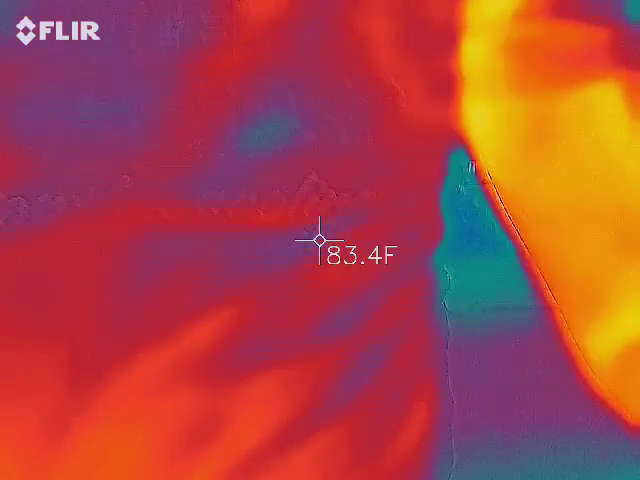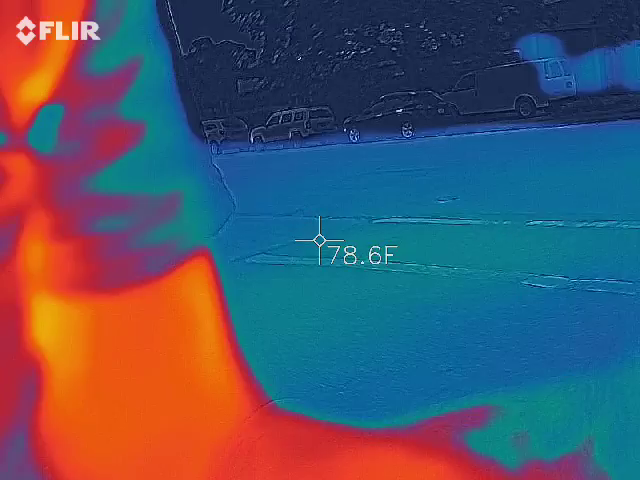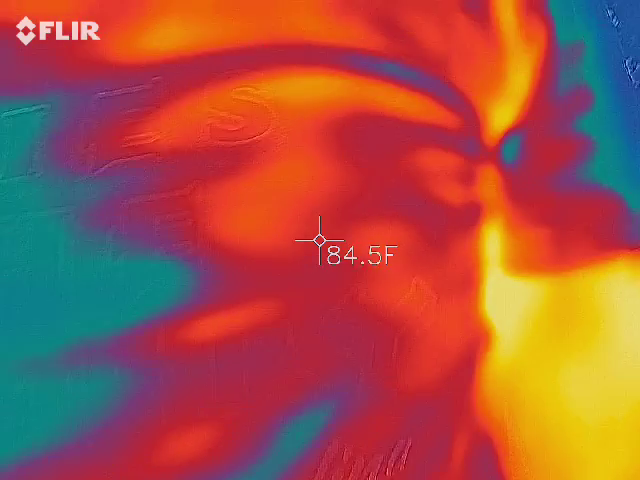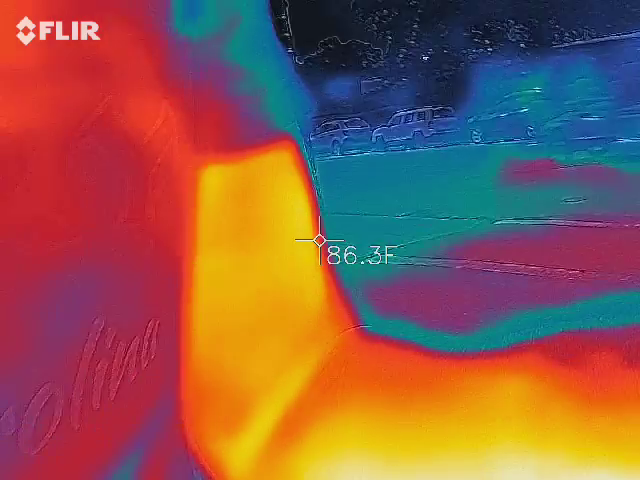So I have this set up to white hot, black cold. So really what we're looking for on here is either black things moving or white or blue things moving around. What this camera will also do is, in the event we actually have something that is moving and is intelligent, it's going to put a white line around it.